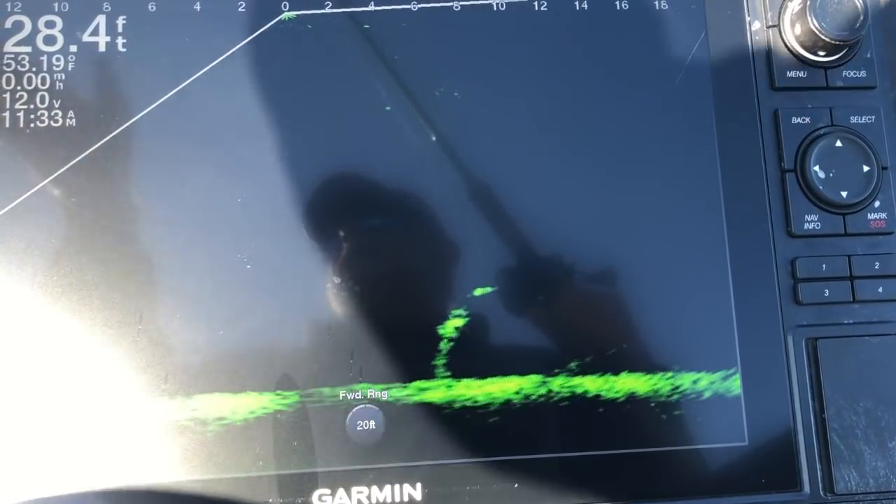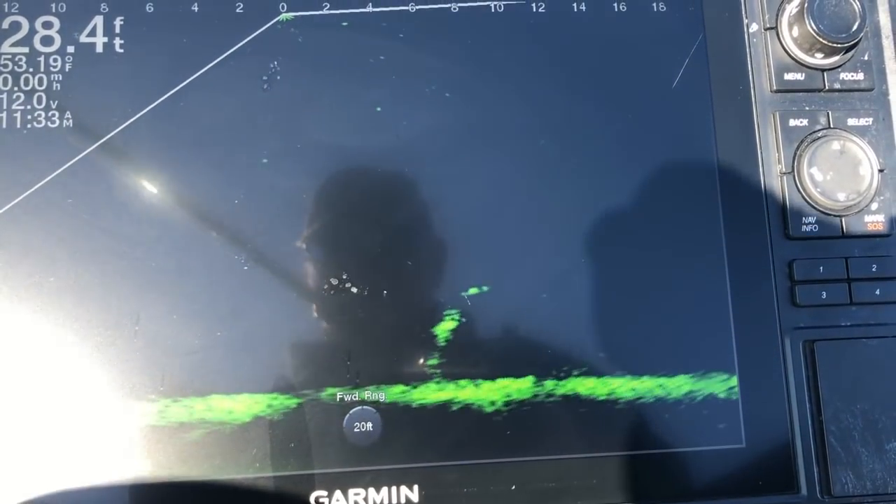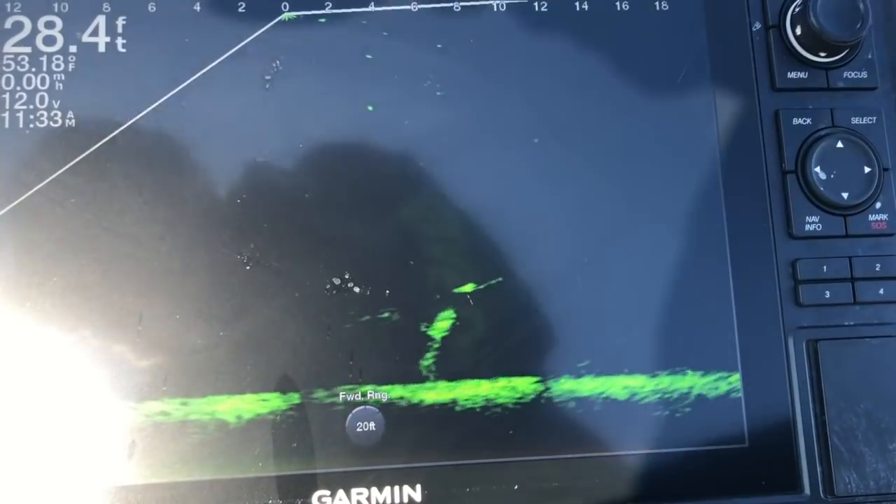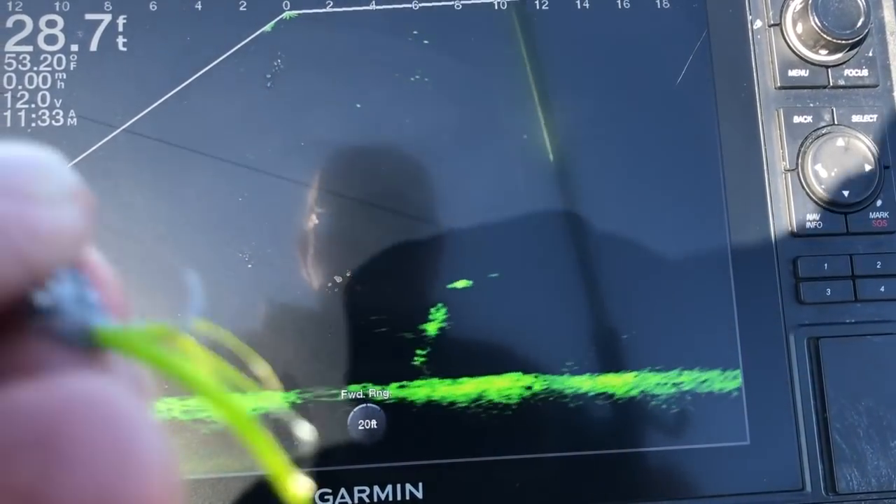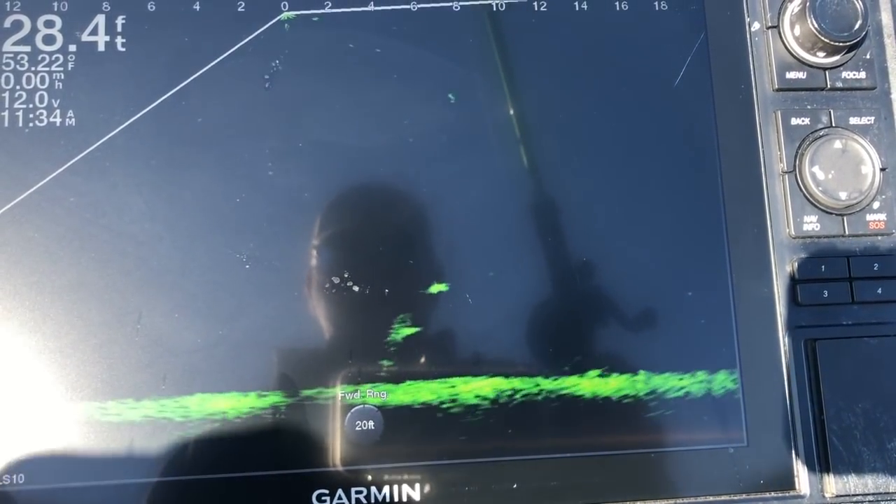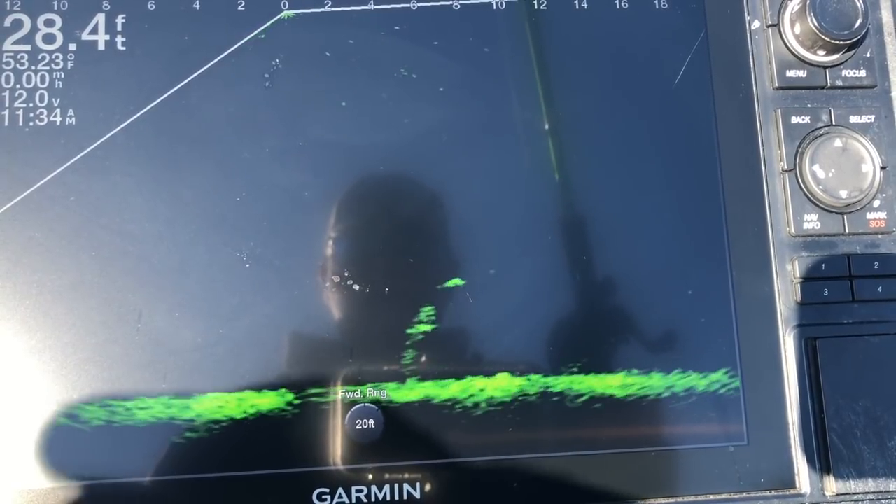I'm going to change colors on him real quick. Sometimes that's all you got to do is change colors. I'm going to go back with that silver color. Get him lined up.